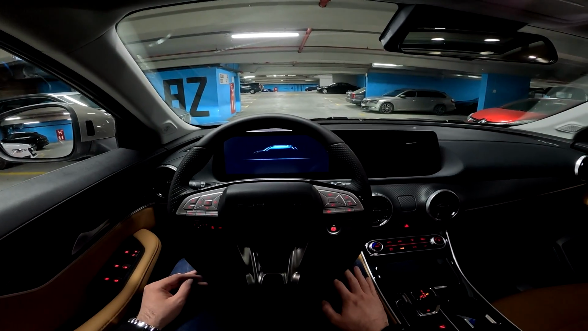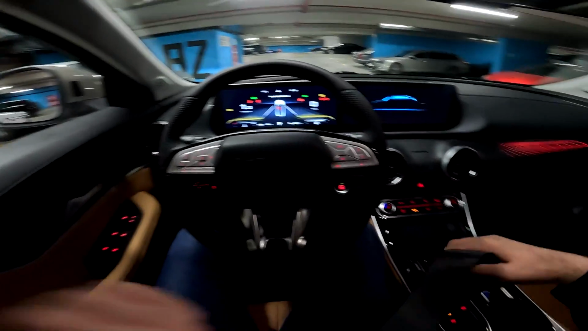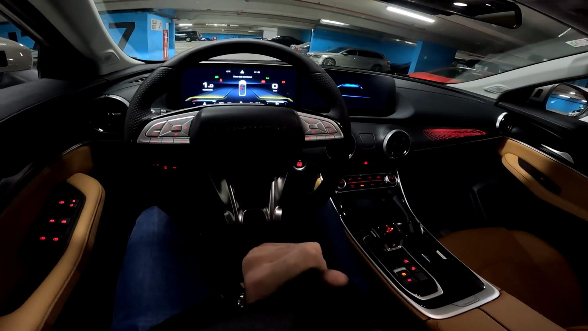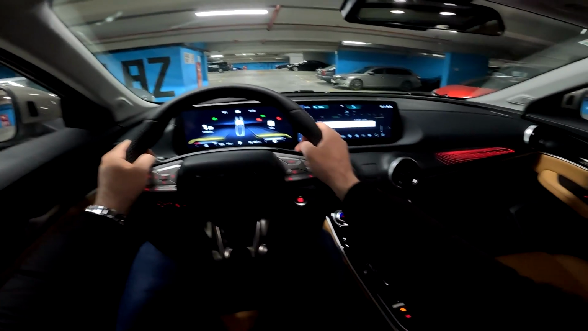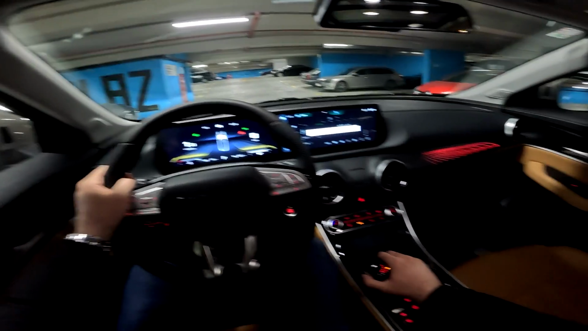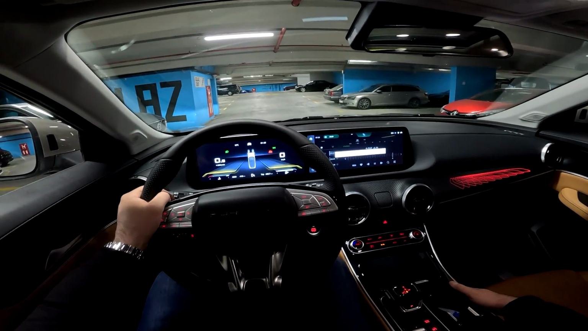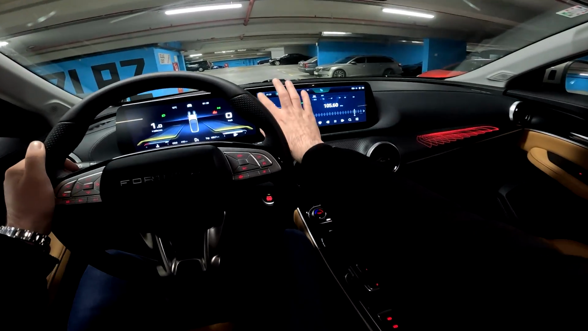Let me immediately turn on the car and put on my seat belt. There we go. So this is how it looks. I'm going to release the electronic parking brake, put the car into drive, and we are ready to start driving.